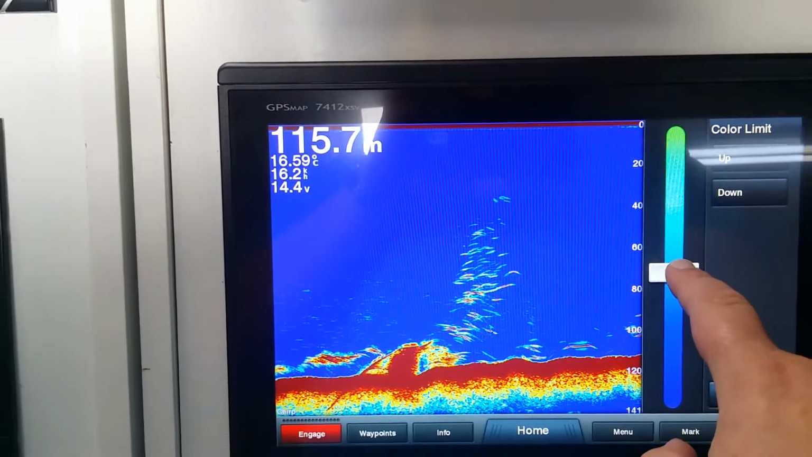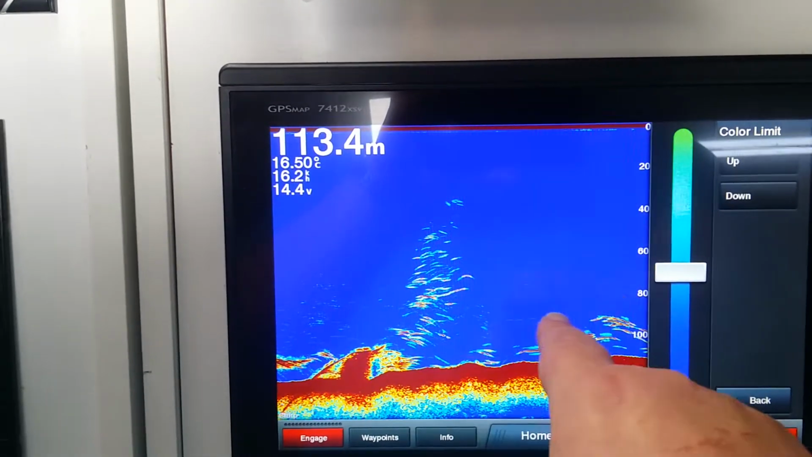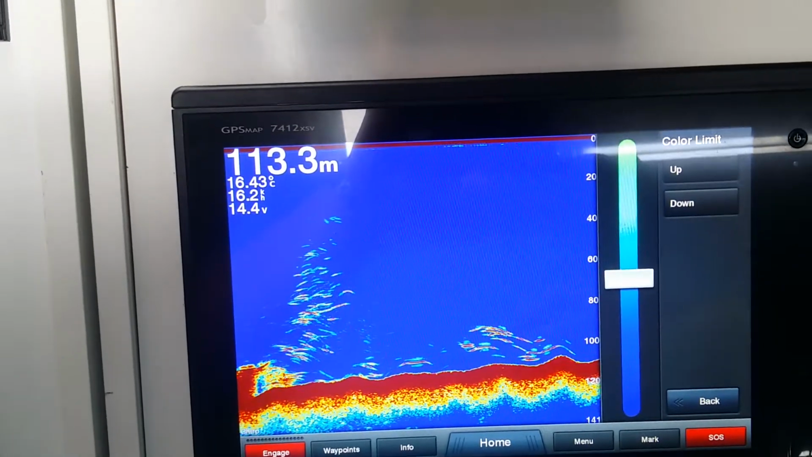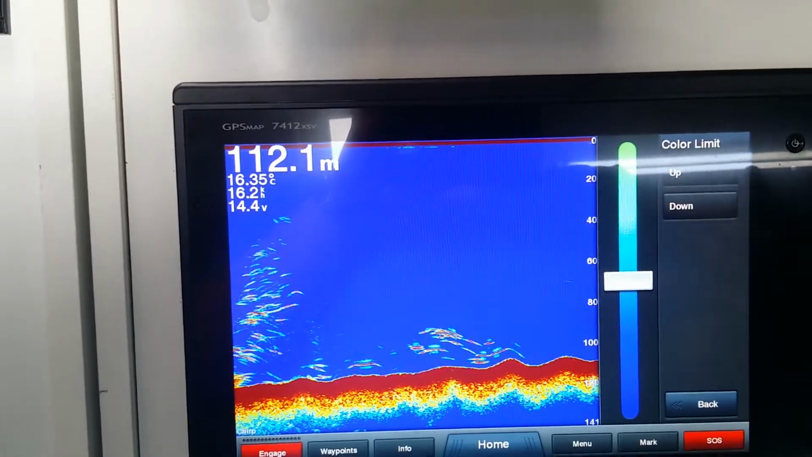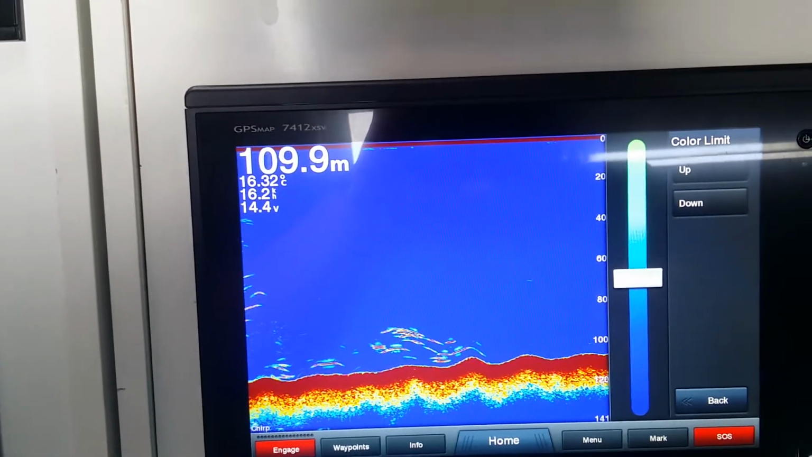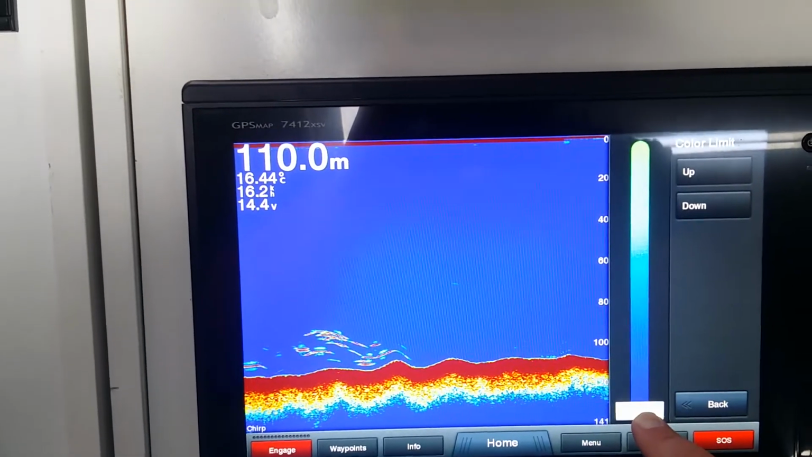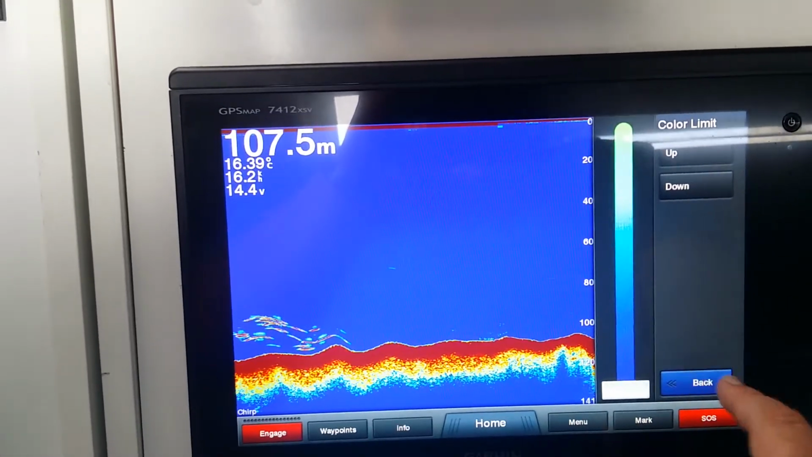So if I go all the way into this light blue, you'll see that all these wispy colors are now no longer present and we're only getting our dark, rich objects. This is really nice if you're in an area that has quite a lot of light, crispy returns such as sea lice, and we only want to see the denser fish beneath the sea lice or within inside of those clouds. For now though, I'm going to bring it back down to the baseline so we see all our returns. Press back to return.